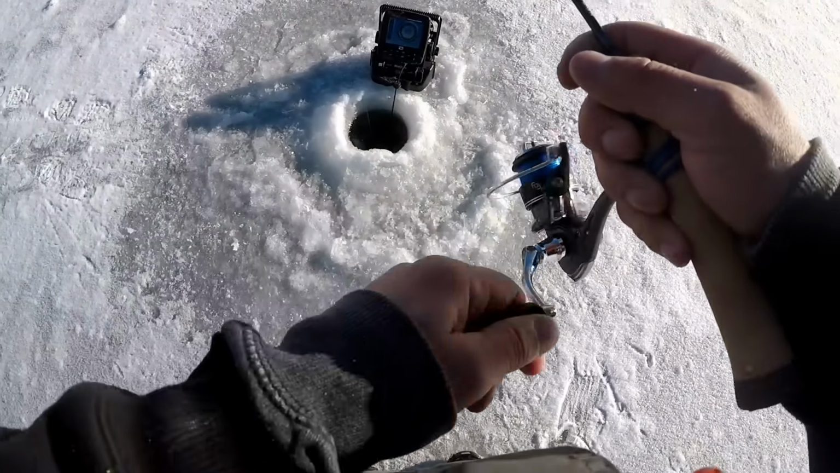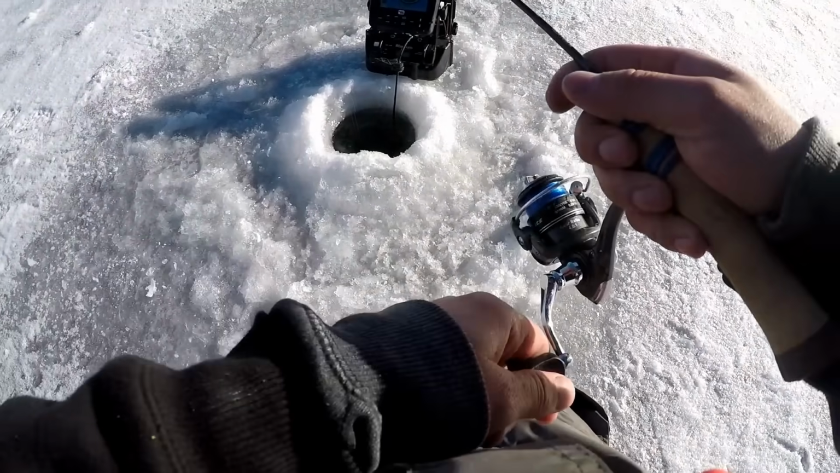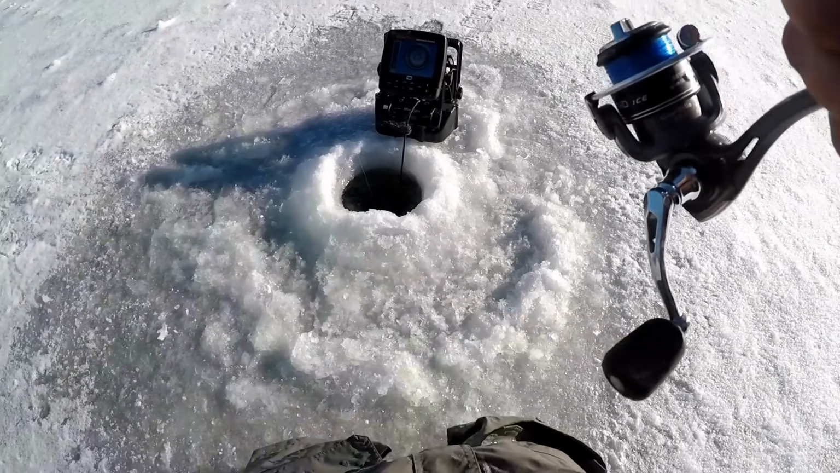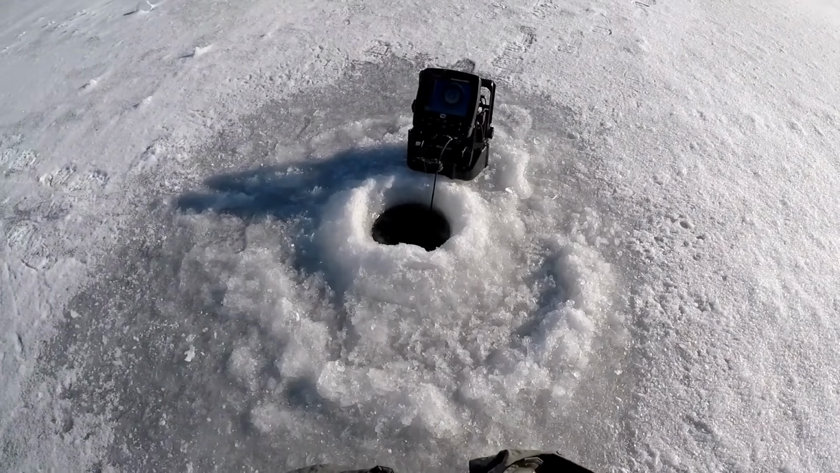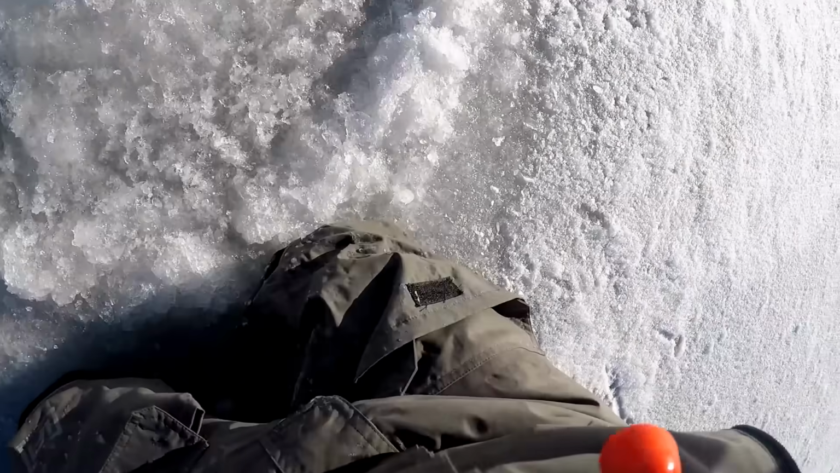That's going to be a crappie, a nice one, I'll bet. That looked like a good size mark. Either that or it's going to be a big old perch. It came up off the bottom. Come on. Stay out of my deucer. Oh, there's a nice crappie. That's another nice one.